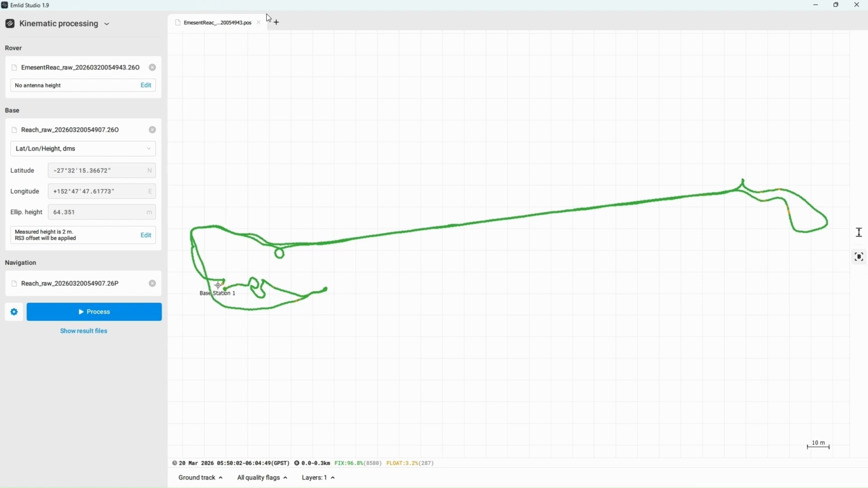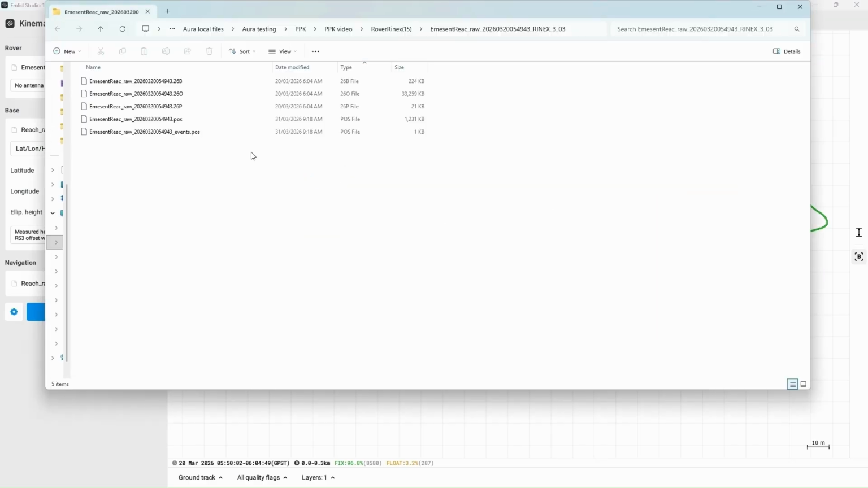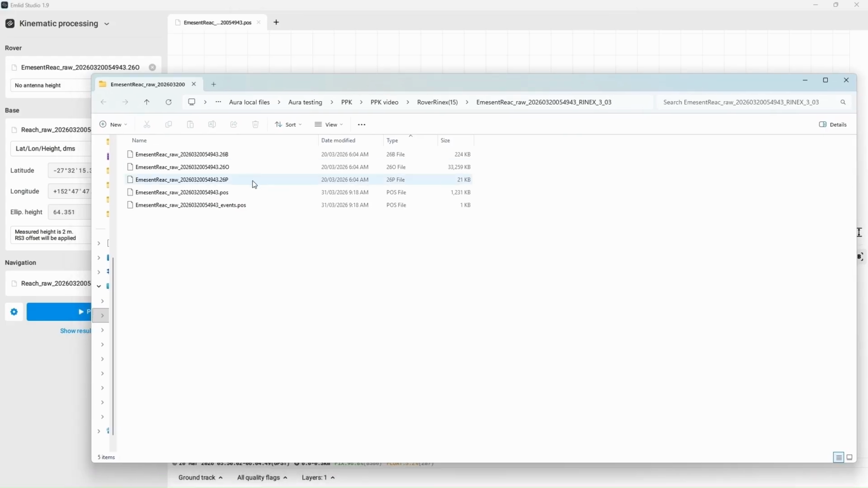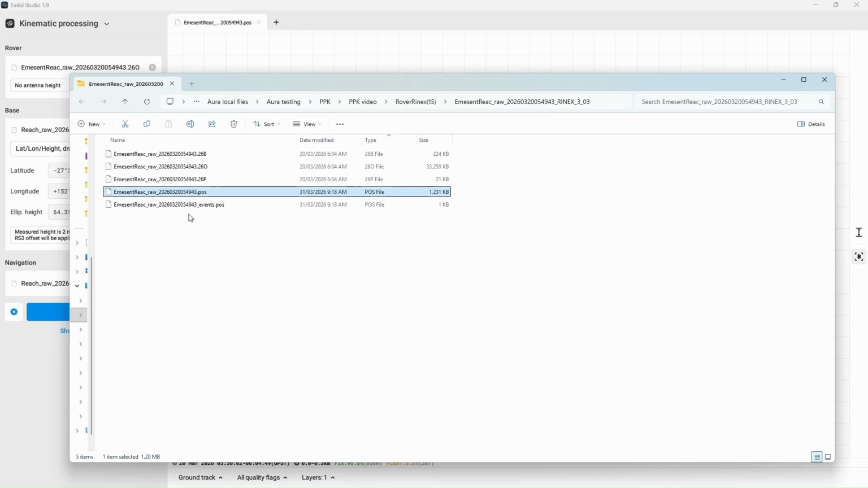I can now go to show result files. So this is going to show me the georeference trajectory, which is a .pos file that was created from the RINEX processing. So this .pos file is important because this is the file that I'll need to process the scan data in Aura, which is the next step. It's important not to use the underscore events.pos file. That file won't be helpful for processing in Aura.